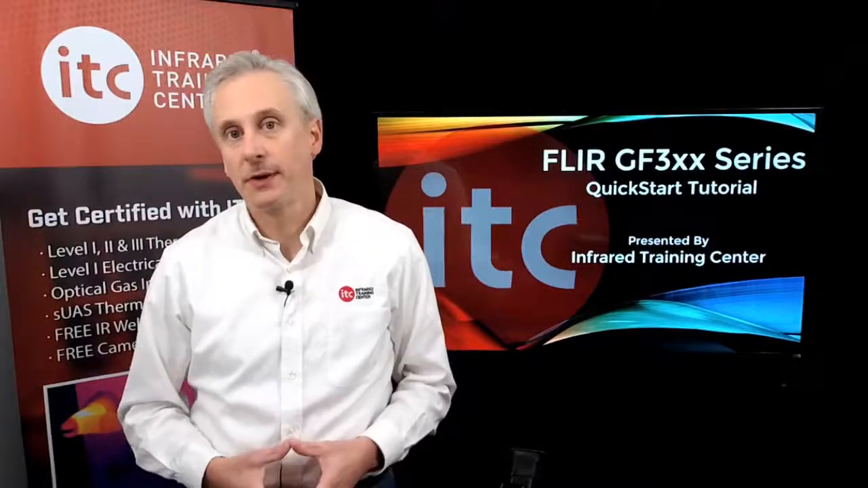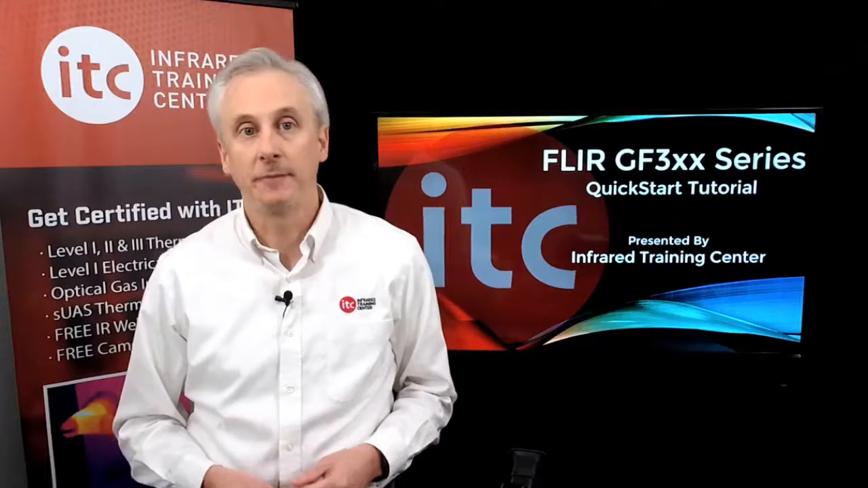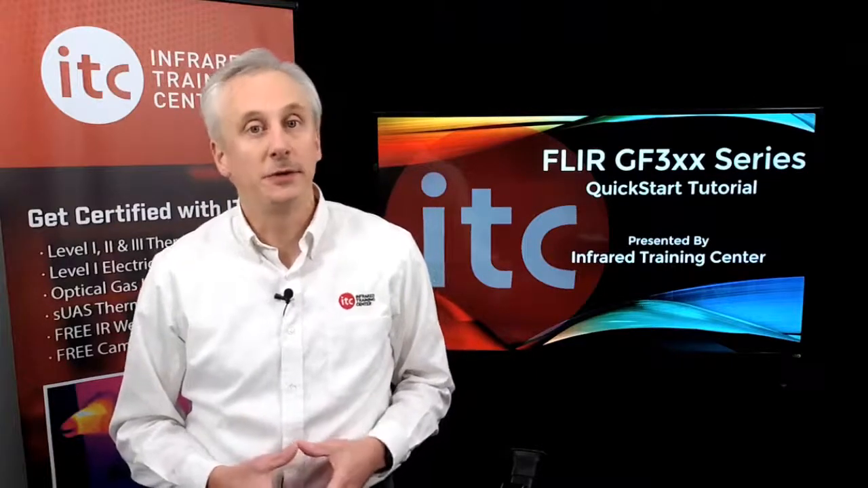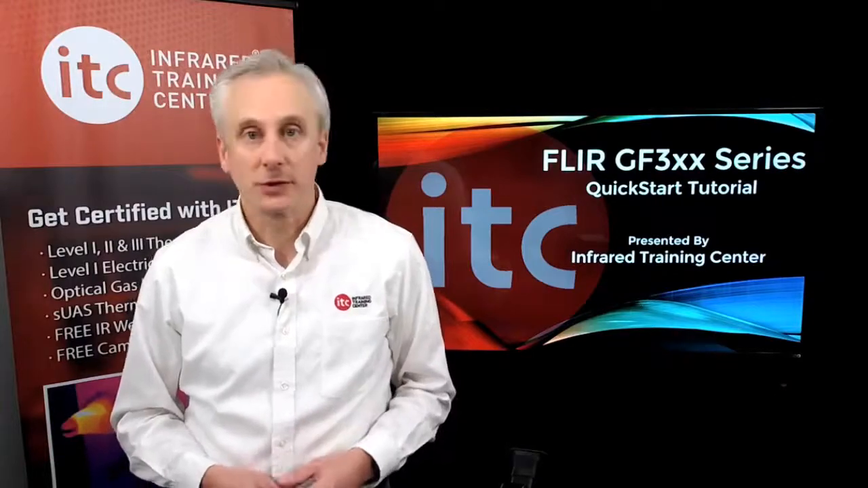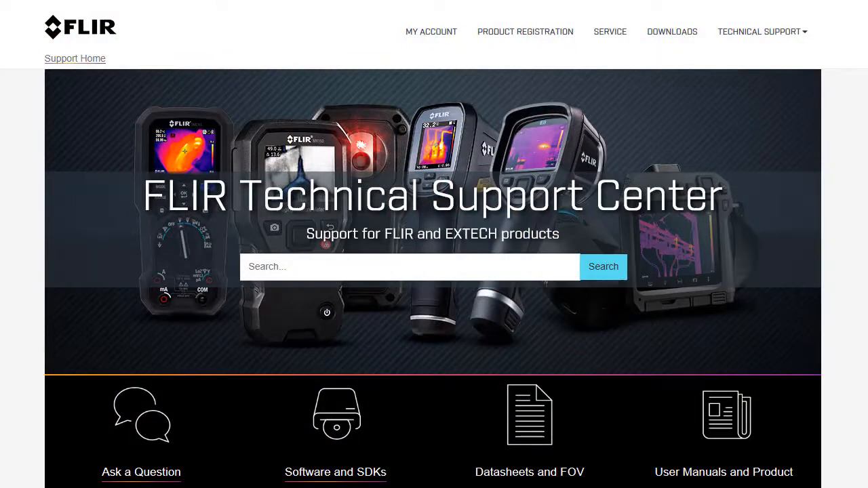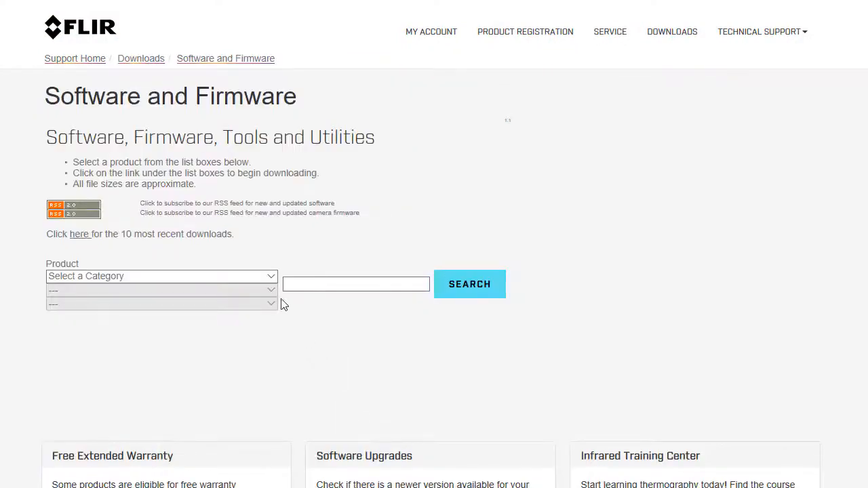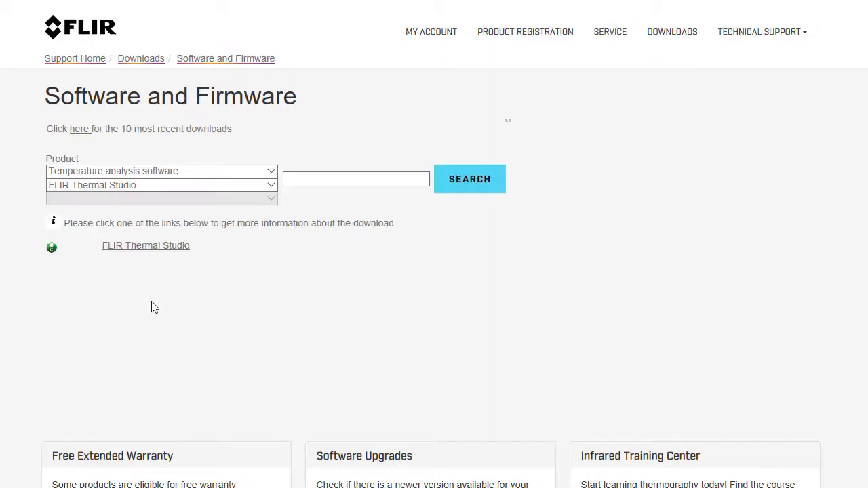Support Center is also where you can download the FLIR software, such as FLIR Tools and Thermal Studio. The software can be used for analyzing thermal images, videos, and for creating inspection reports. To download any of the products, click Software and SDKs from the home page. From the product list, select Temperature Analysis Software.